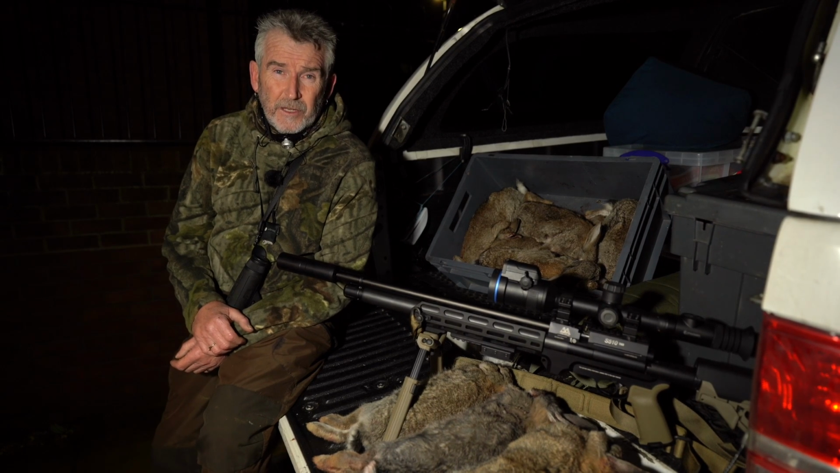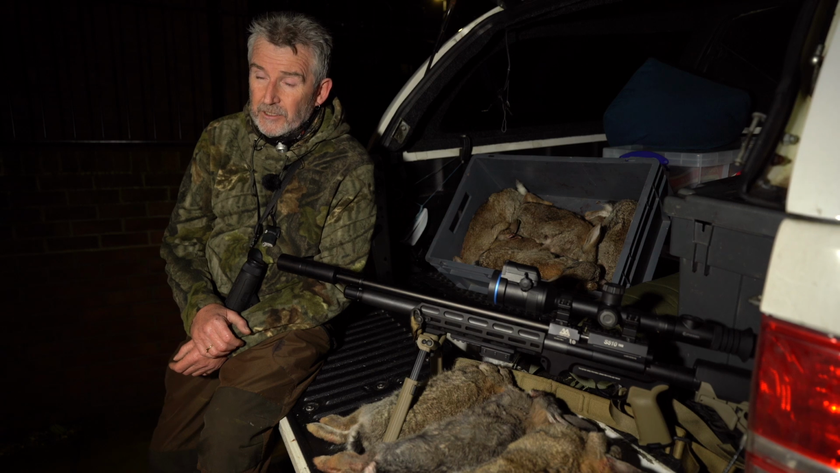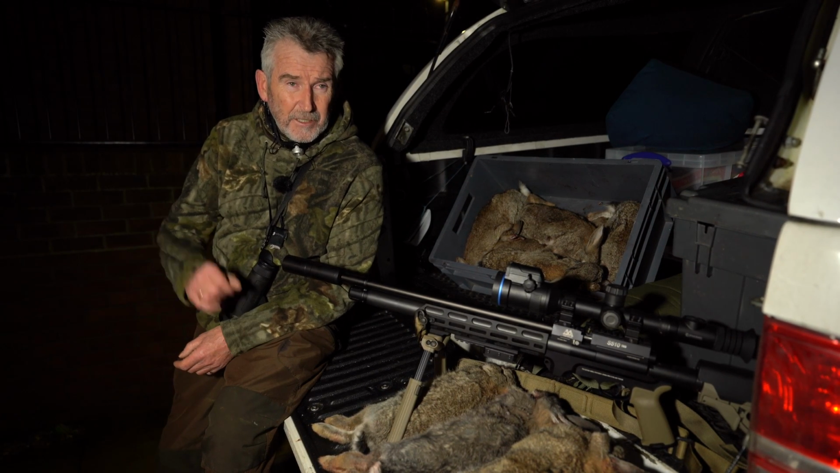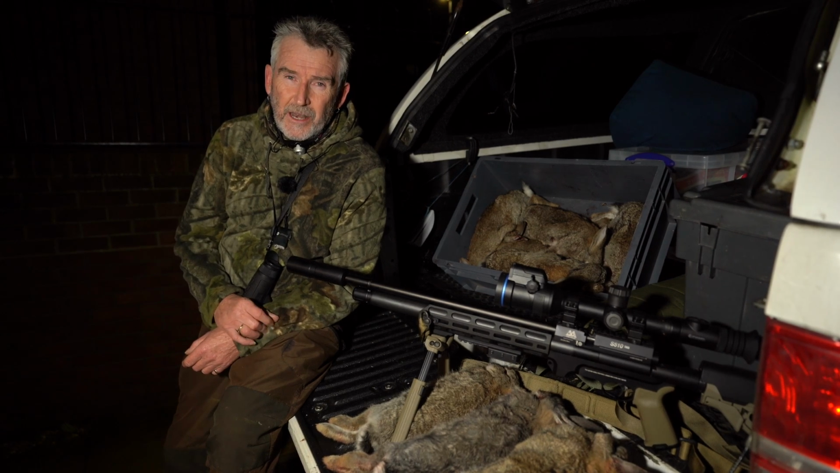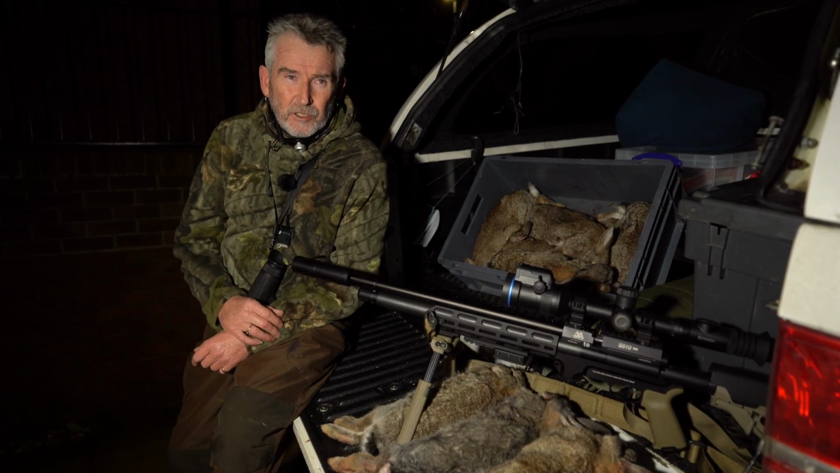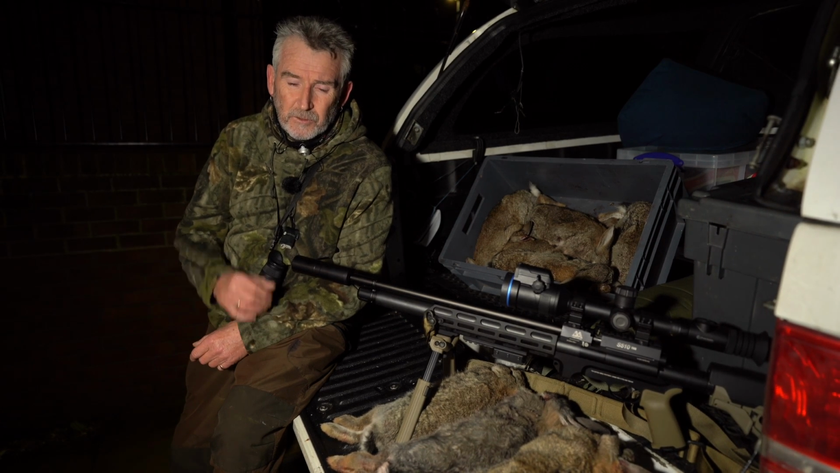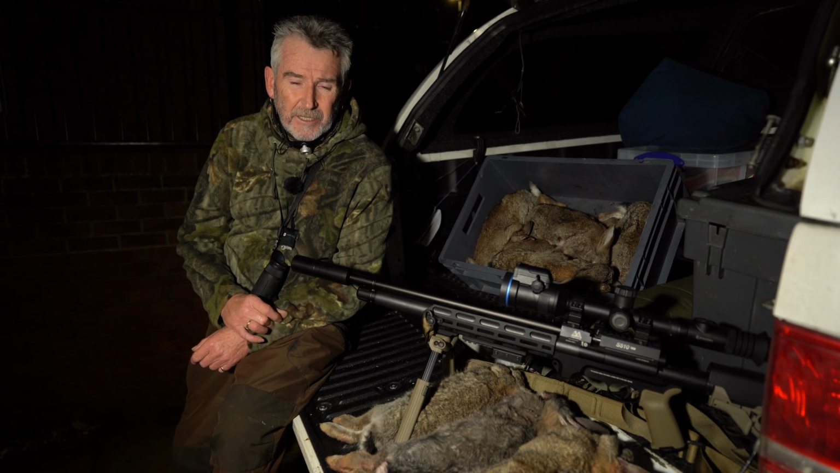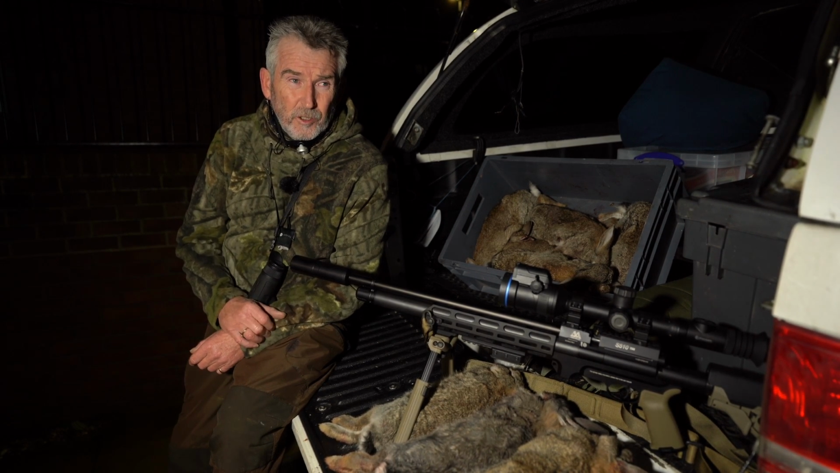The weather we'd prayed for so many times came along tonight, but then it was in the wrong direction. But we battled it and we got around it, and it worked all right. I mean, the conditions were not so much damp, but there's plenty of moisture in the air, and we're forever correcting and adjusting the scope settings and the spotter settings to accommodate the different conditions. You know, the brightness and the contrast on the scope and the spotter.